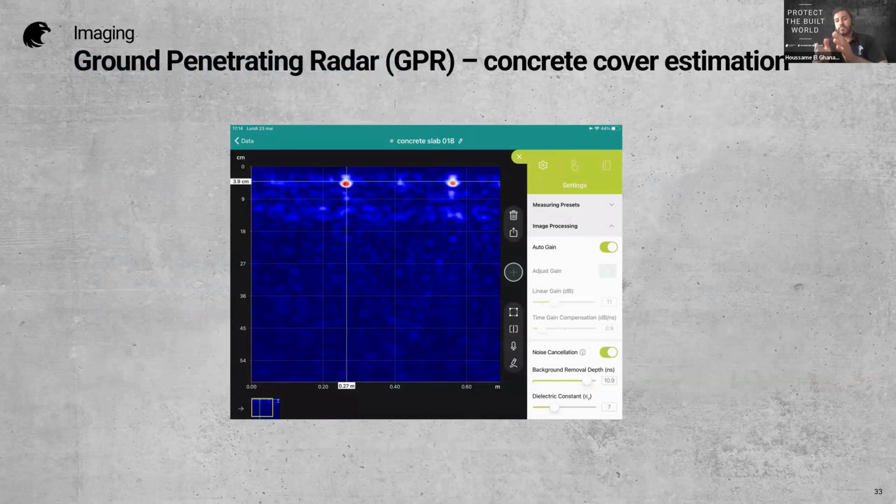Now, for some of you, we can say, you know what? I can estimate the concrete cover as well with my GPR. Yes, you're right. I'll give you an example here, 3.9 centimeters. Yes, you're right. In congested areas, even that's the best solution actually.